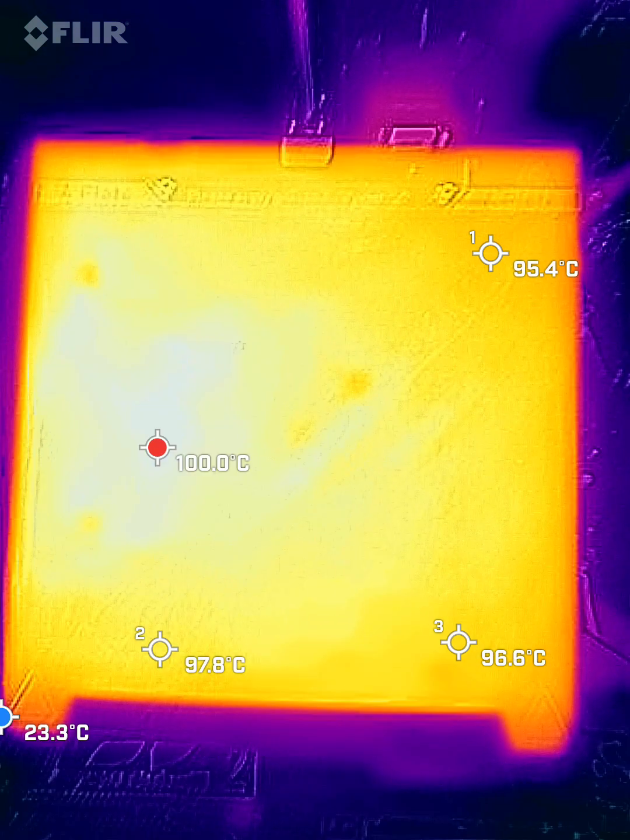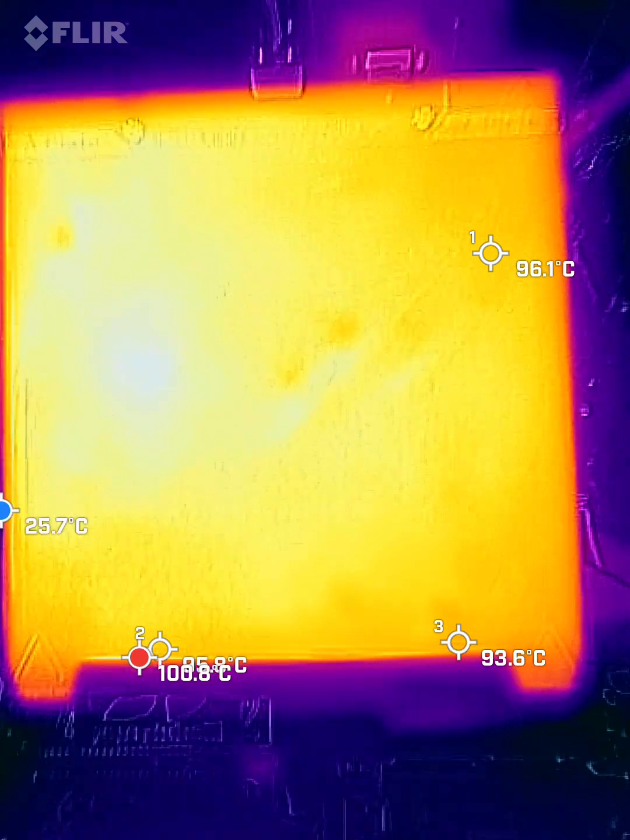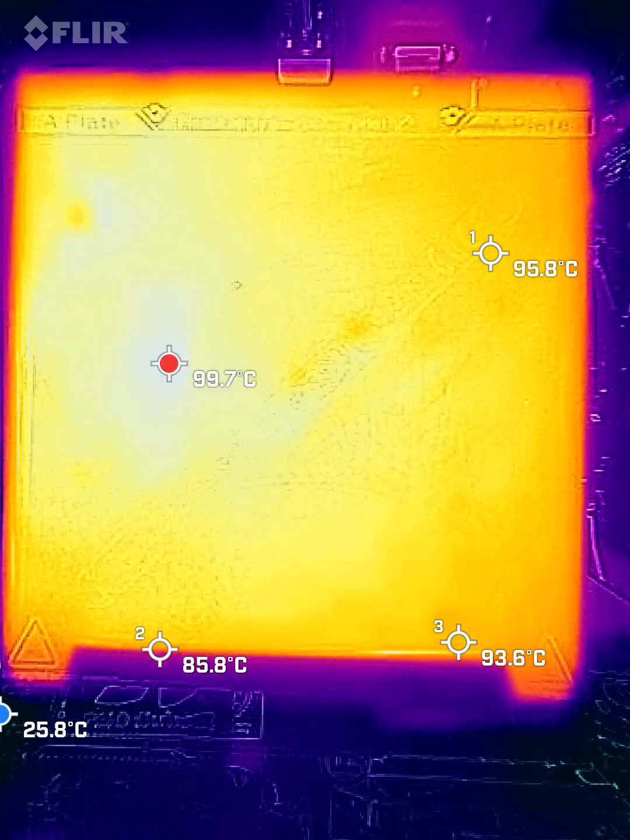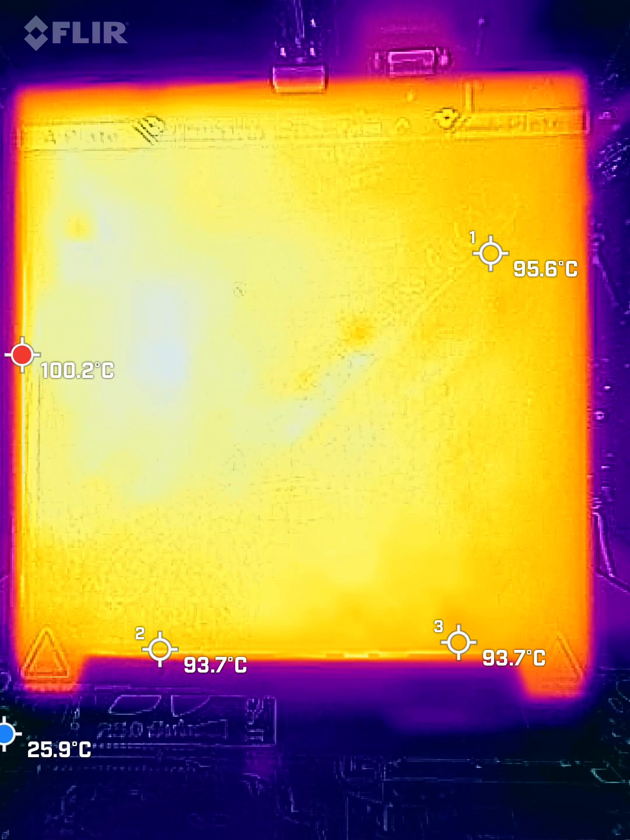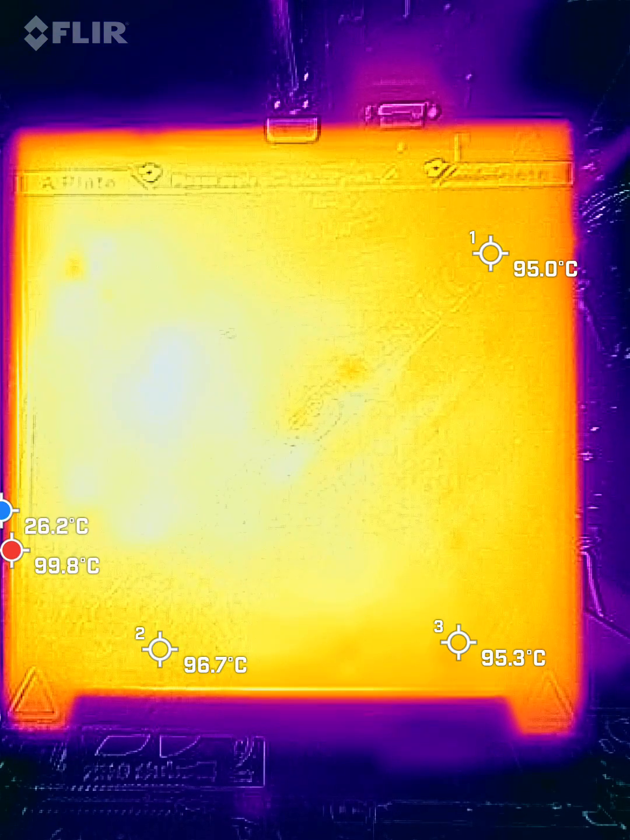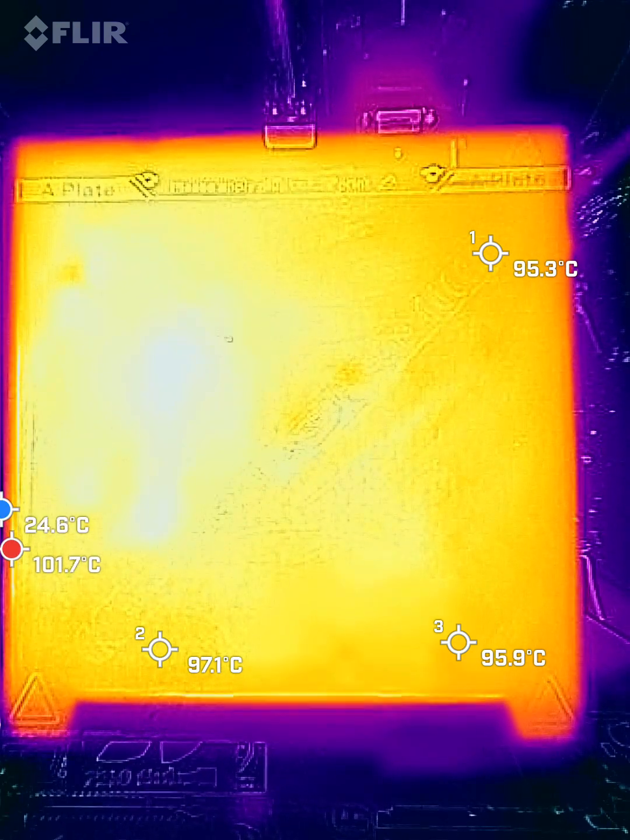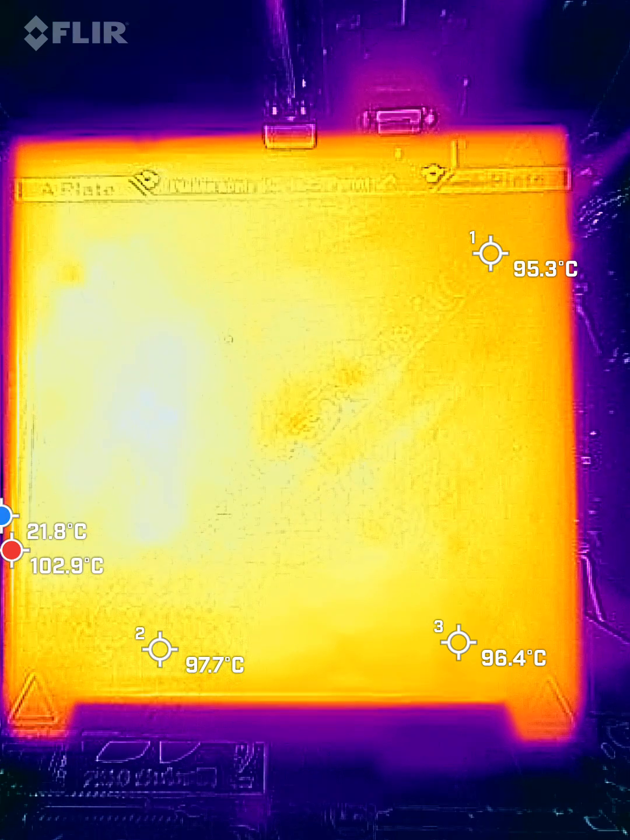It cost me $500. But at least now I know if I'm going to print polycarbonate, and it's a quarter size, I could put it on the left side. It's literally 5 degrees warmer.